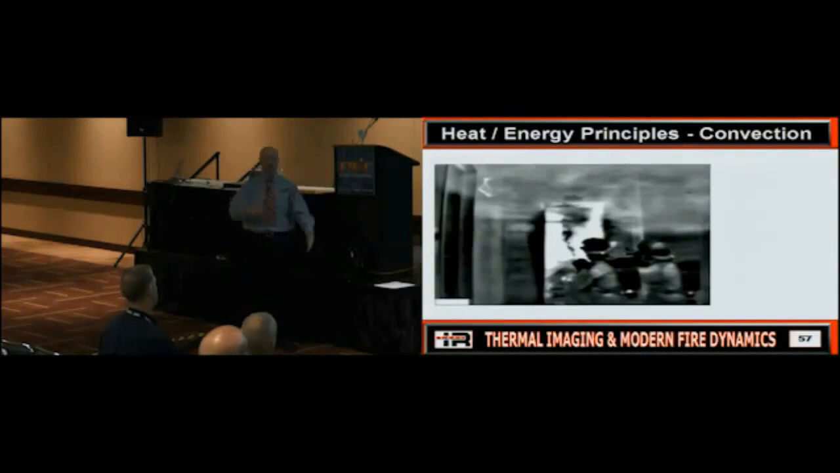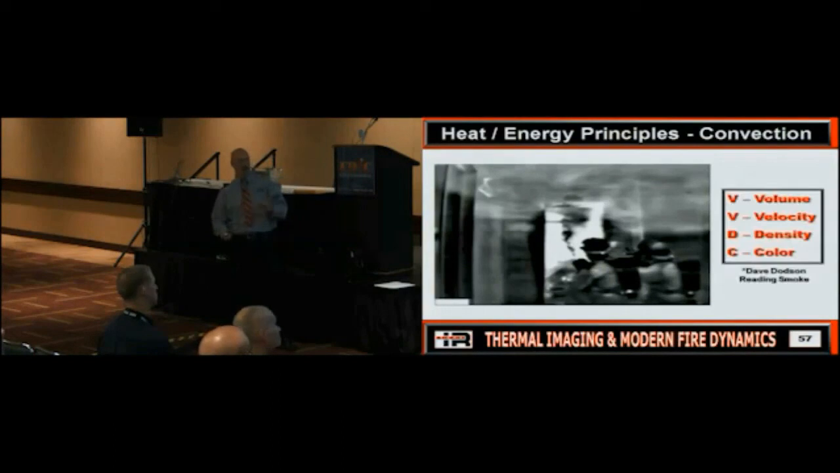That is a BST camera. Does a bang-up job of showing it. If that's a microbolometer, is it going to look the same way? You may just see what? A big white area across the ceiling. So is everybody good on that? This can be camera model technology specific.